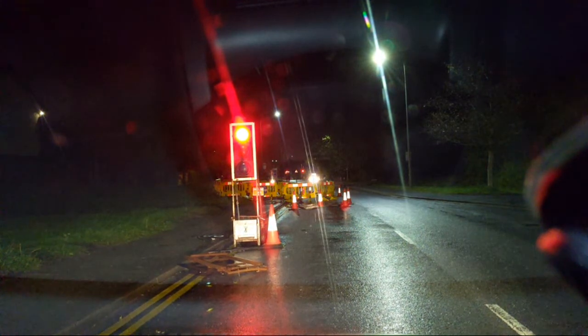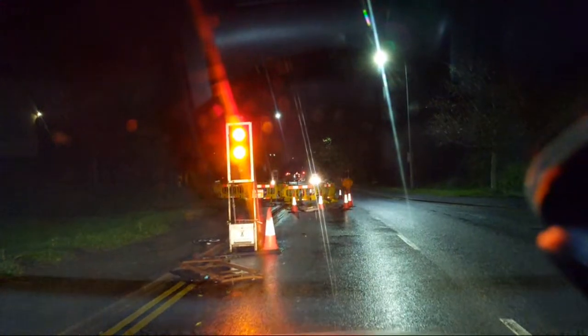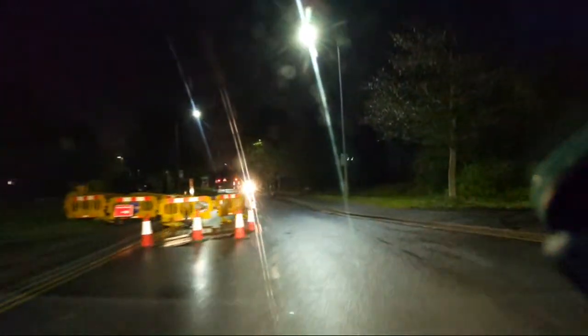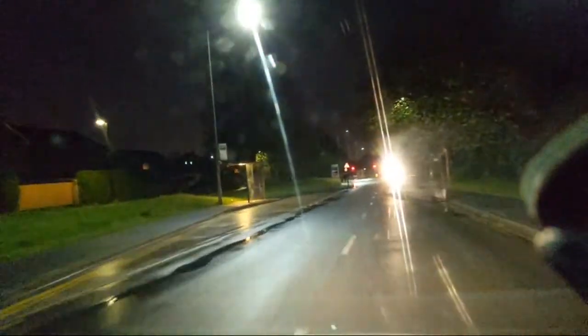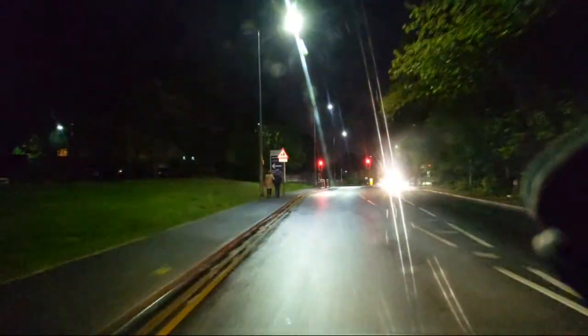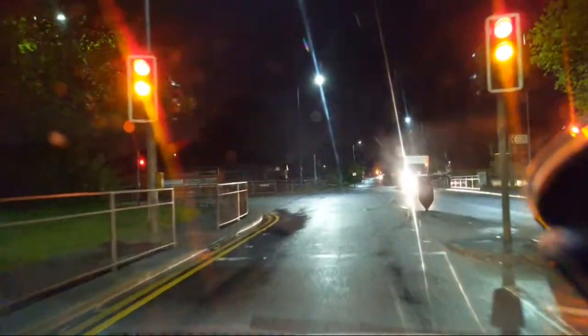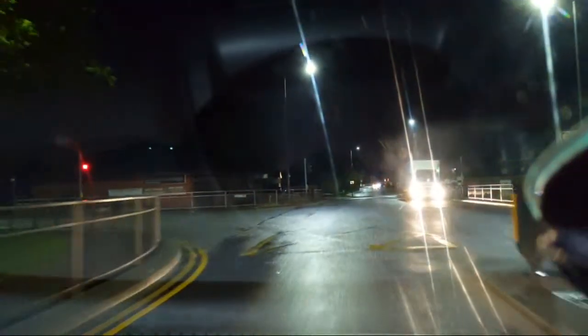Anytime this week would be nice. Having said that, the next set of traffic lights are on red anyway, so hopefully by the time we get there they'll be on green, but we've got a lorry that's pulled out in front of us. It looks like a dustbin lorry. Okay, now they should change before we get there. They changed when we got there.